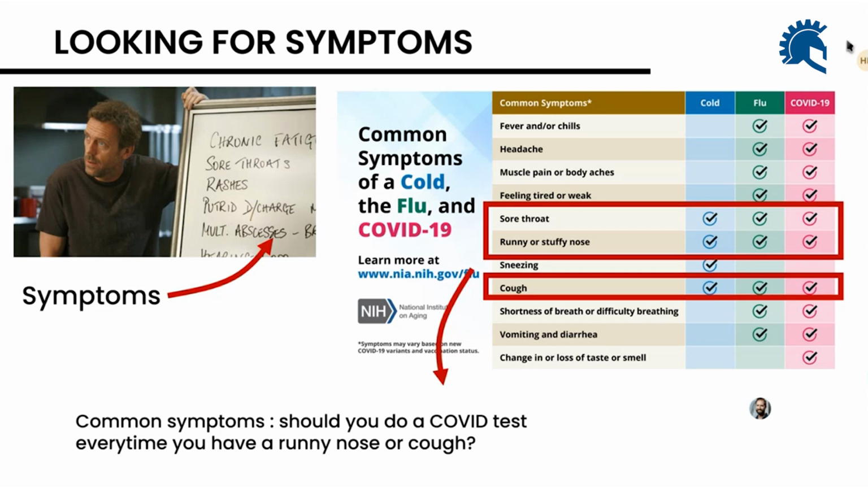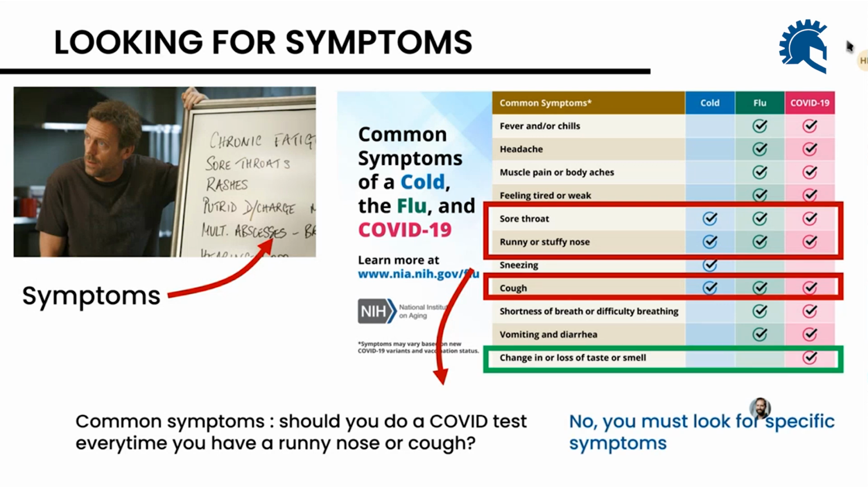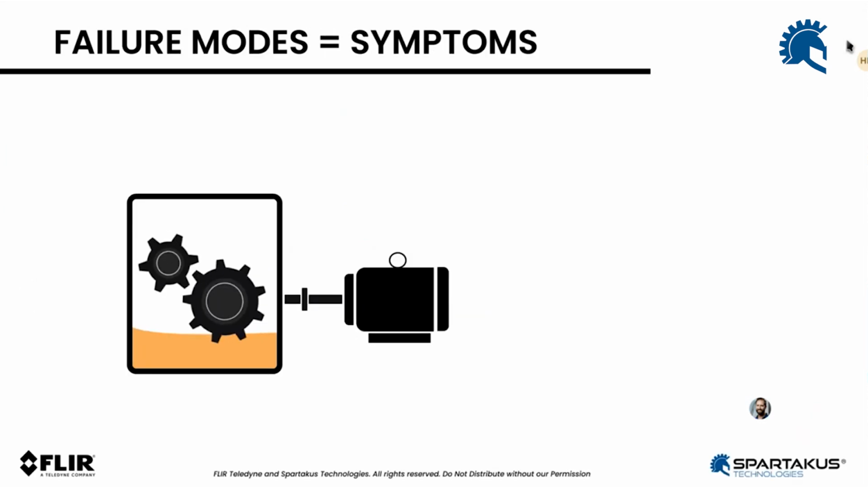You have a sore throat, runny nose, or stuffy nose, or you have a cough, right? It's very, very similar. The question I was asking myself was, every time I have a runny nose, should I take a COVID test? So you need to go beyond that. You need to go beyond these symptoms and focus on what's specific. And this is what we're going to discuss during that webinar, specific symptoms.